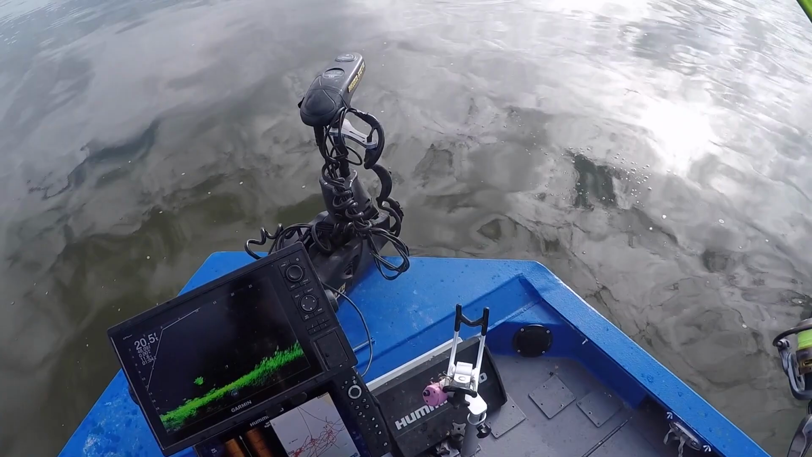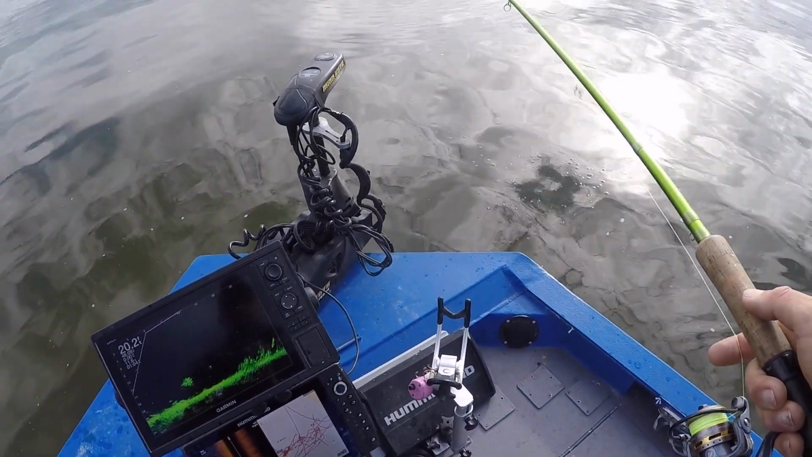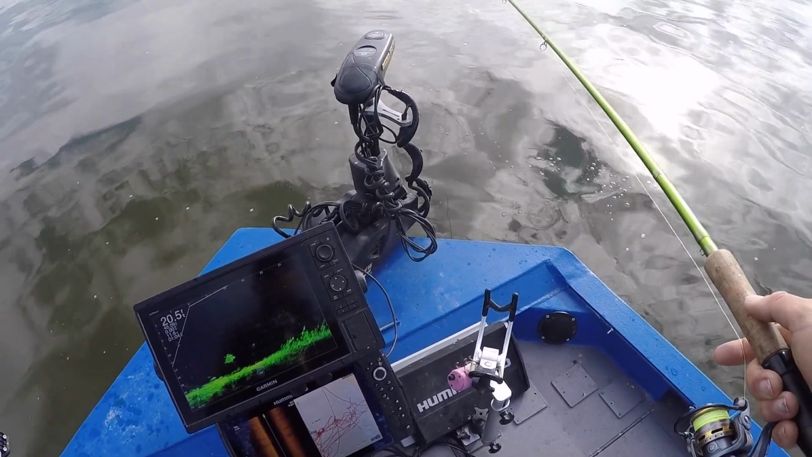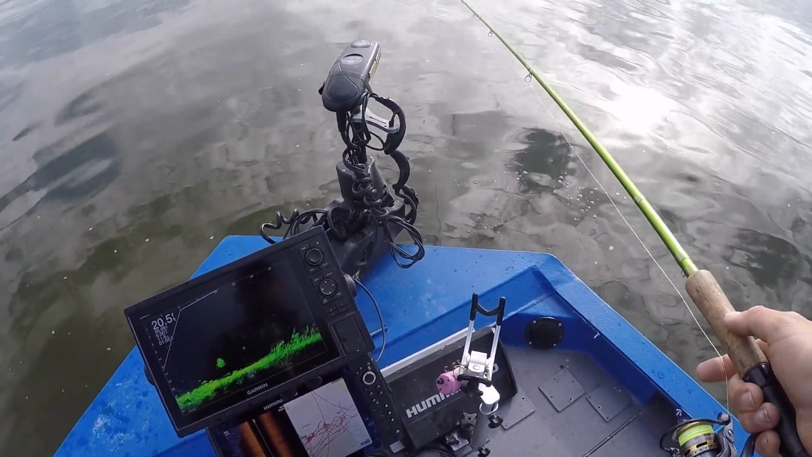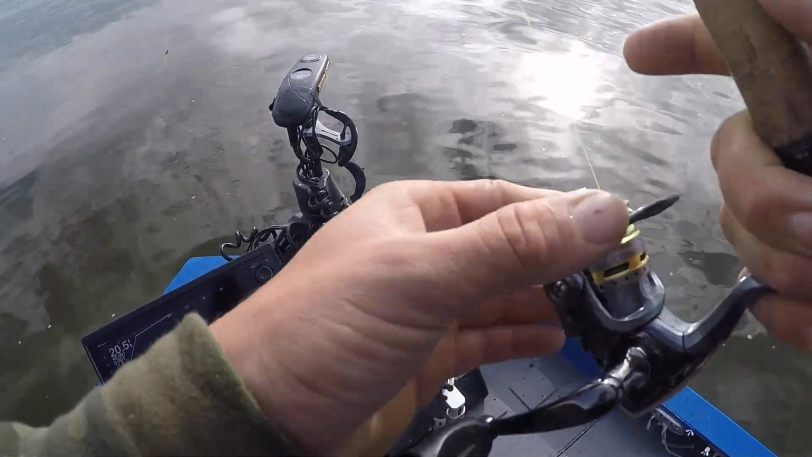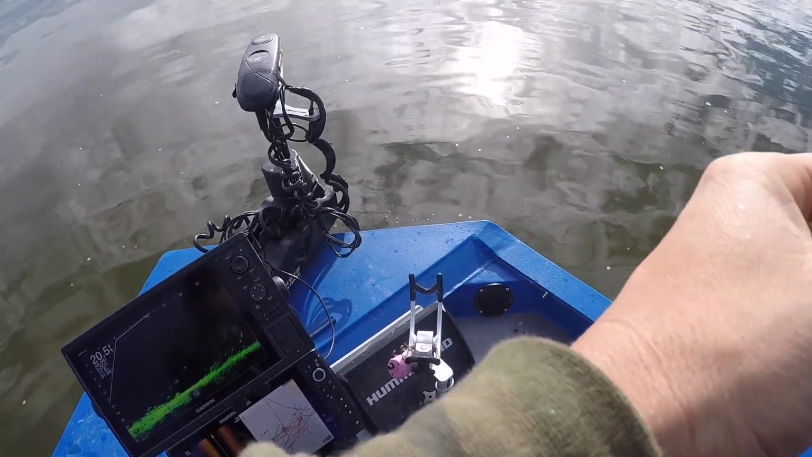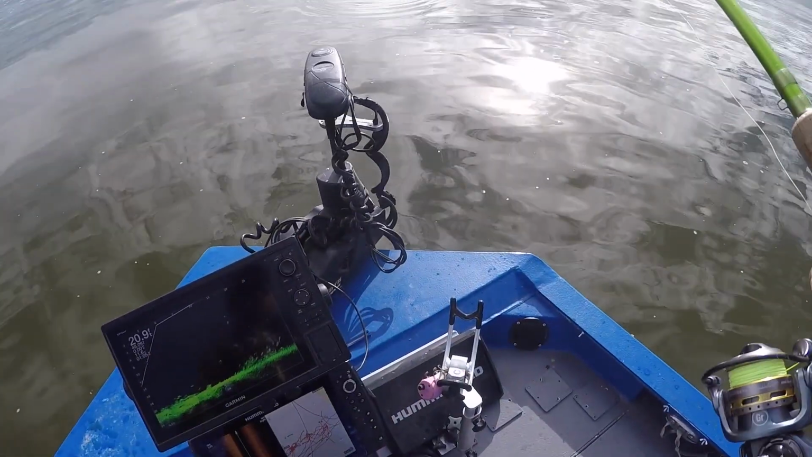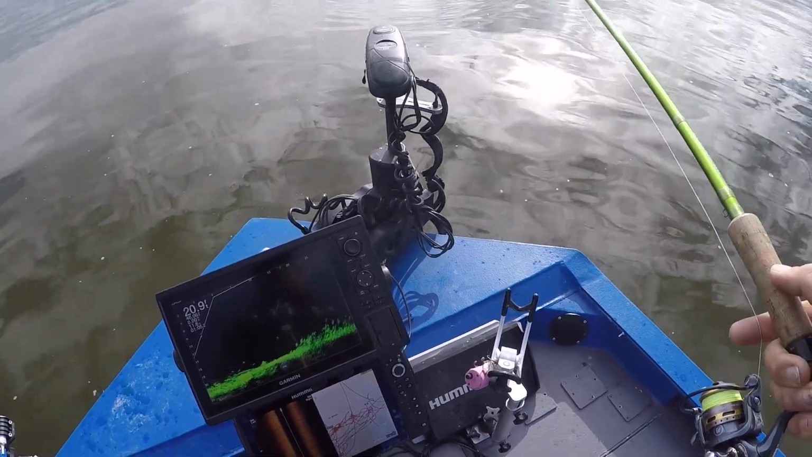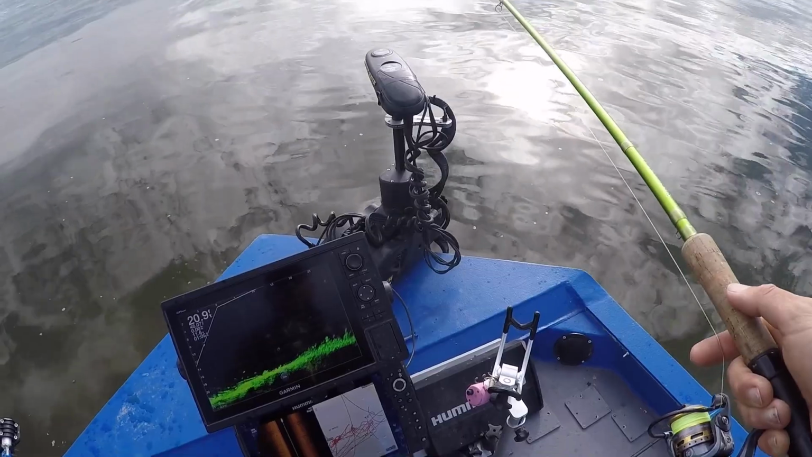You know, they're feeding up, and I think that looks like a little bit more natural presentation of the plastic to what they're feeding on down there. Obviously, hair jigs have their place, but this time of year, it's hard to beat the erratic action of that plastic.